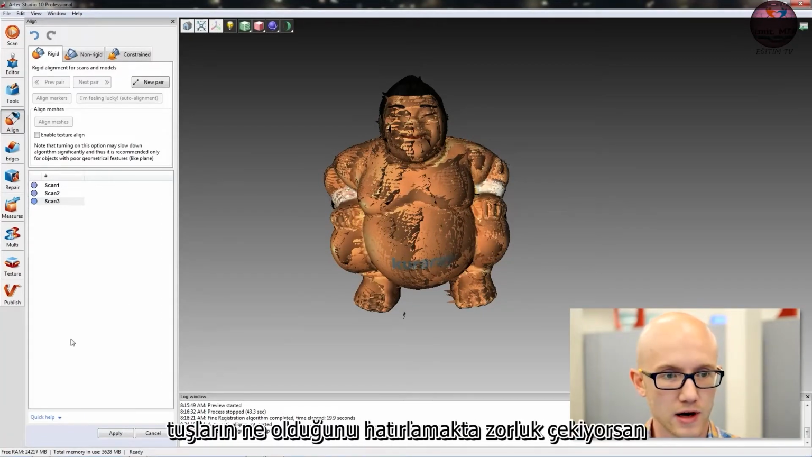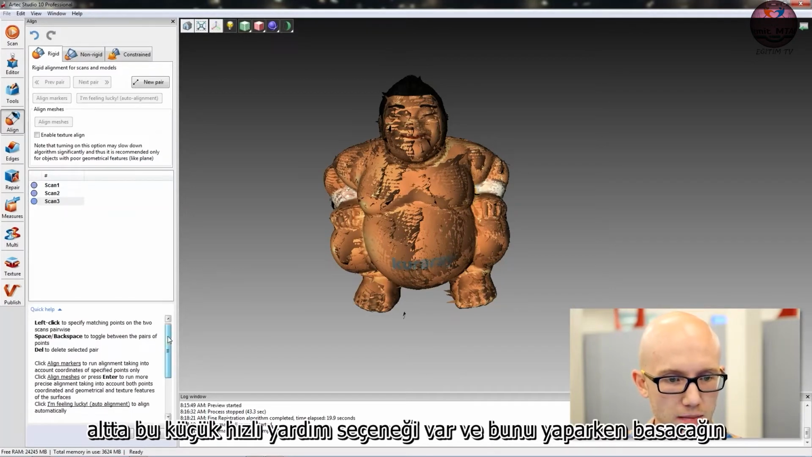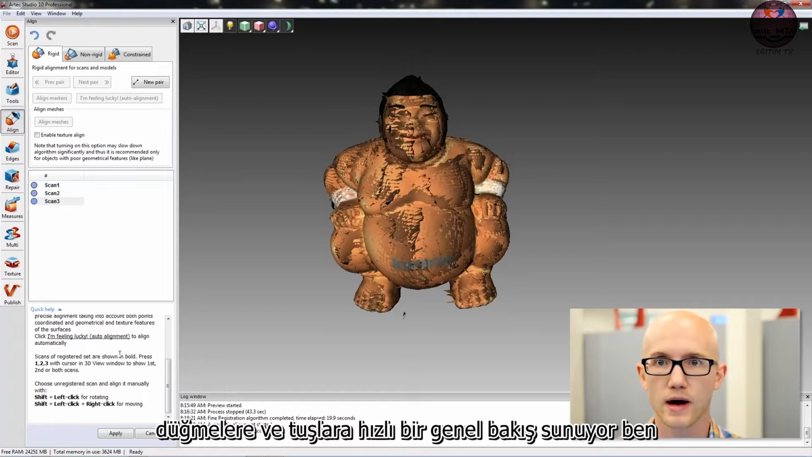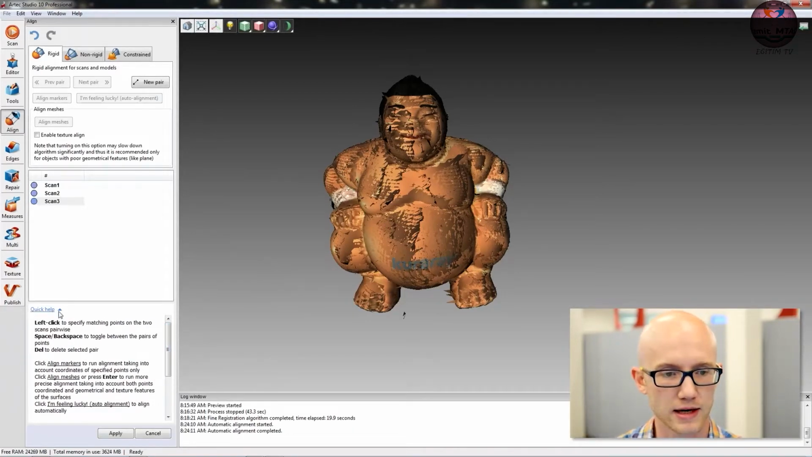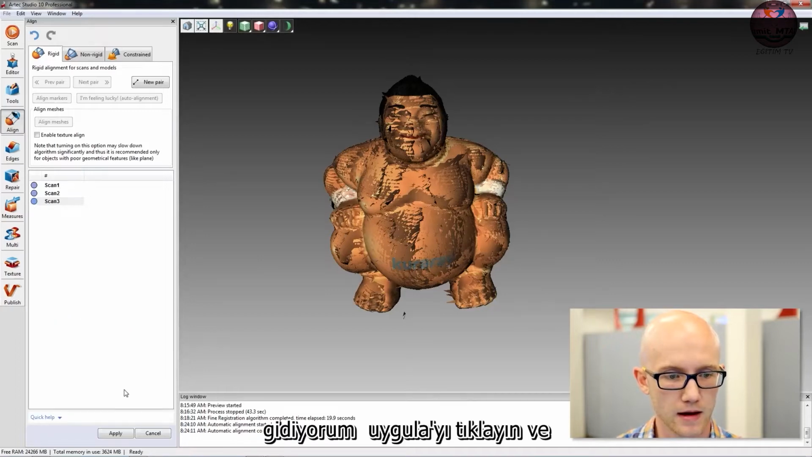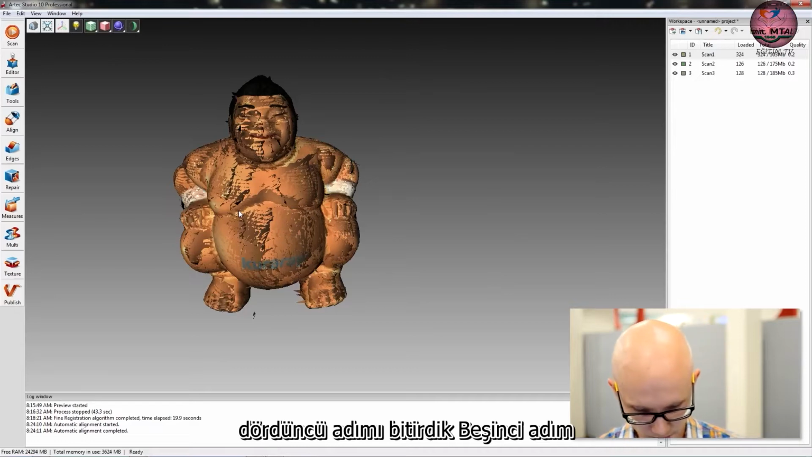If you have trouble remembering what the keys are, there is this little quick help option down at the bottom that gives you kind of a quick overview of the buttons and keys to press while doing this. I'm going to click Apply, and we are done with step 4.